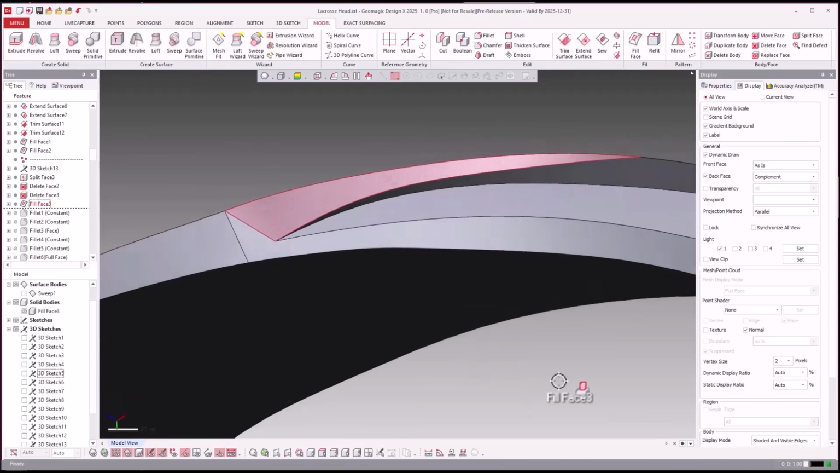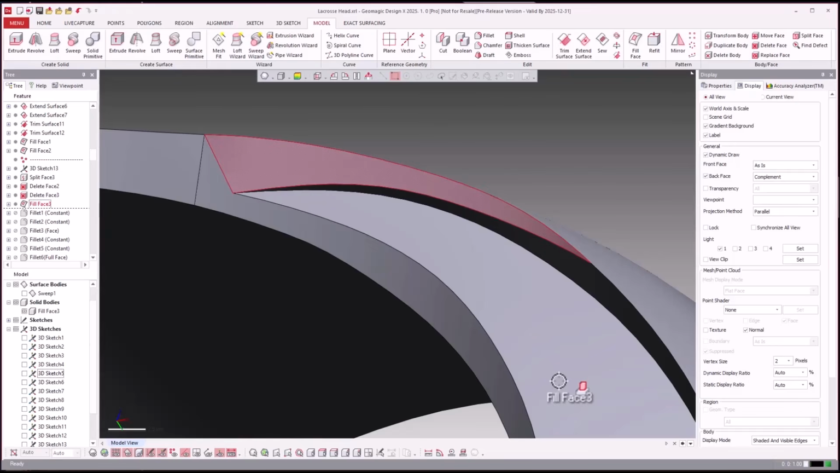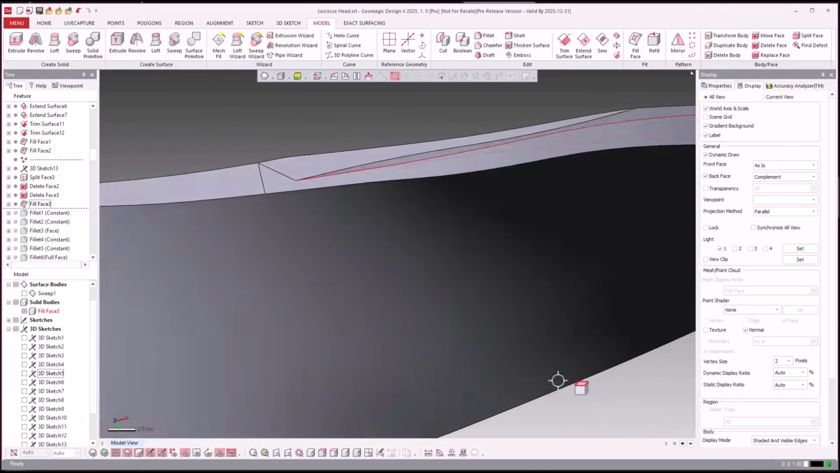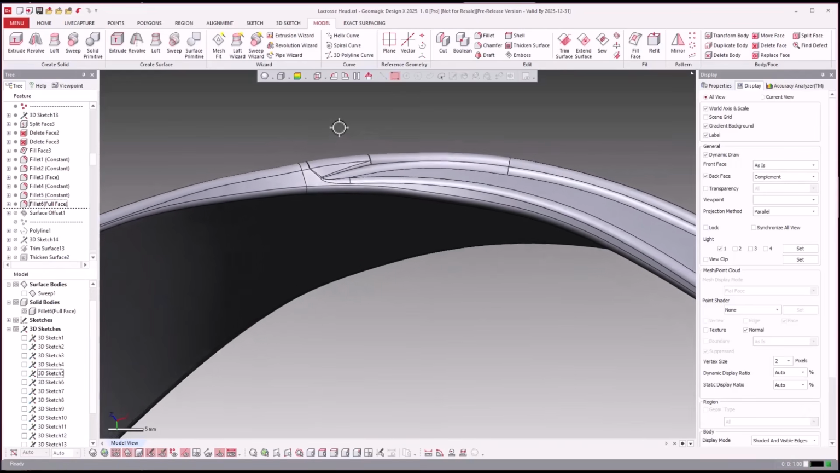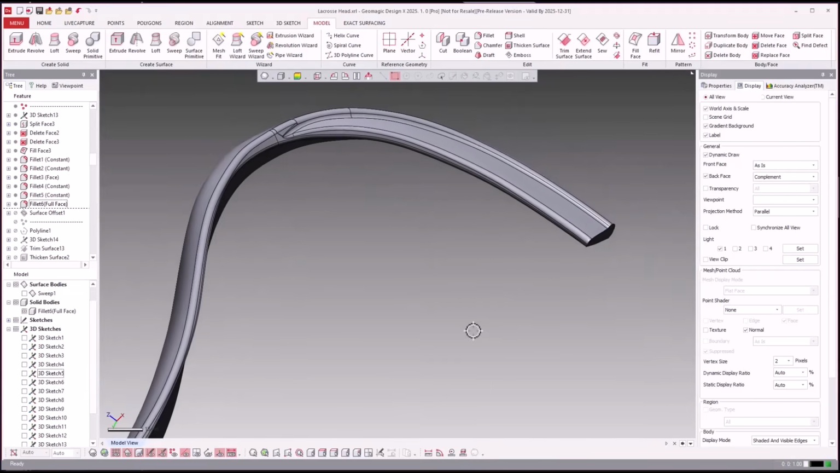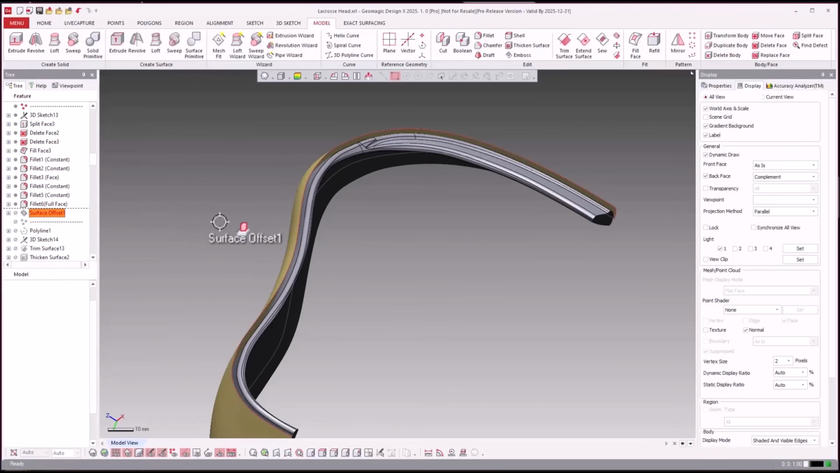Now you could have done it, there might have been some other ways of doing it. Instead of doing that, you might have been able to do a cut with surface too, but that worked. That was probably the best way to do it, I think. Now we're going to apply some fillets. Let's just go ahead and fast forward. Fillet. So looks beautiful.